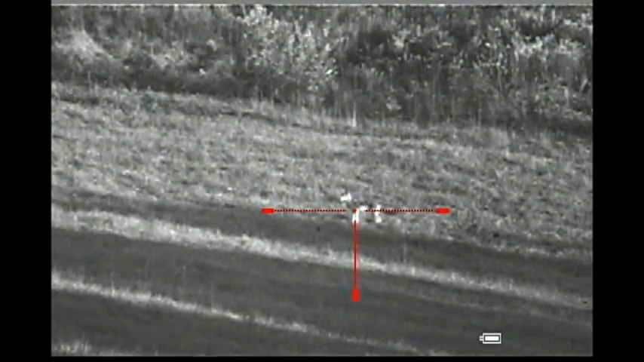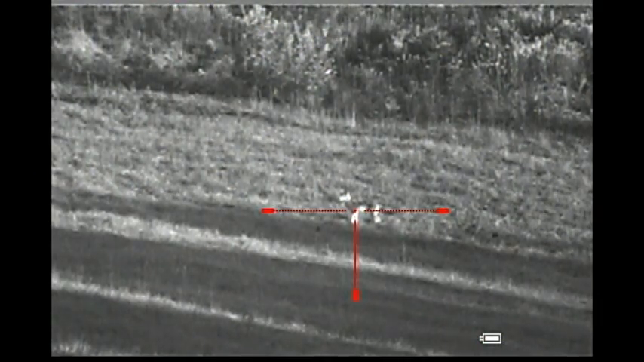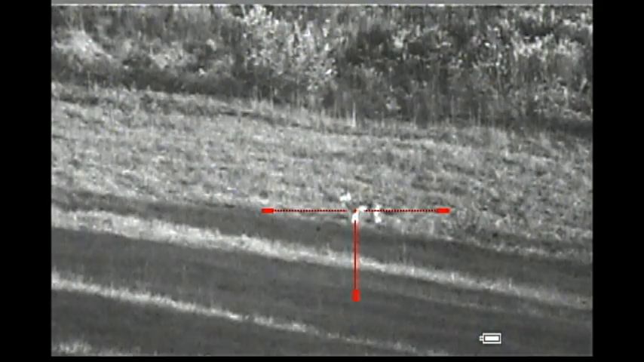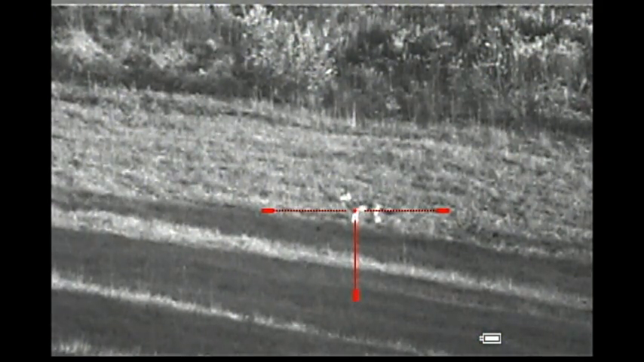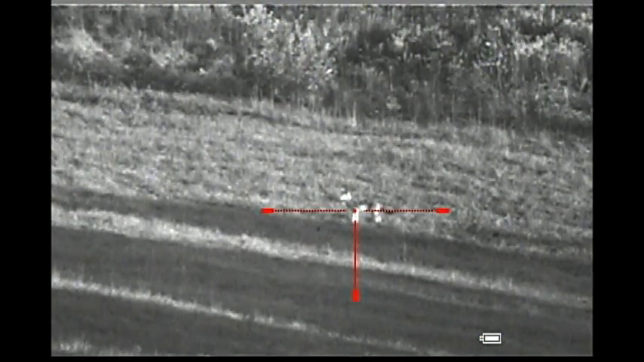So at 125 yards, should be able to kill this coyote. Through the ocular of the scope, it appears just a little bit blurred. I've tried to adjust it, and that's about the best that I can get it.